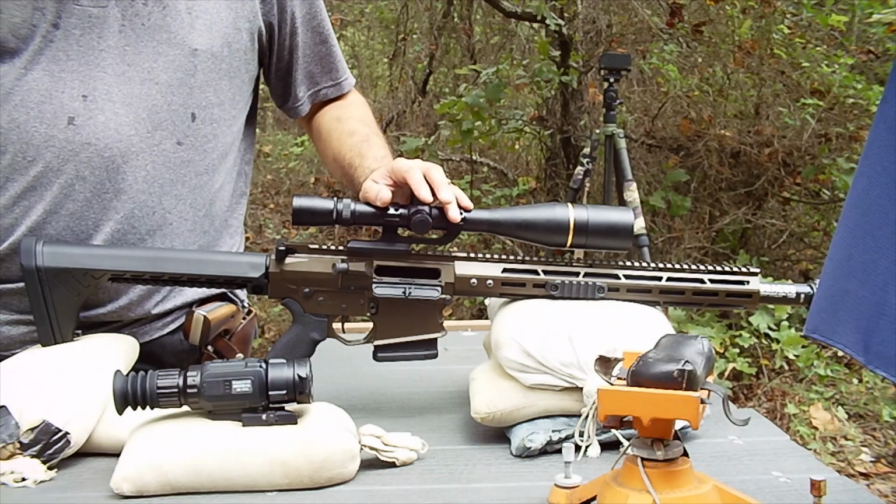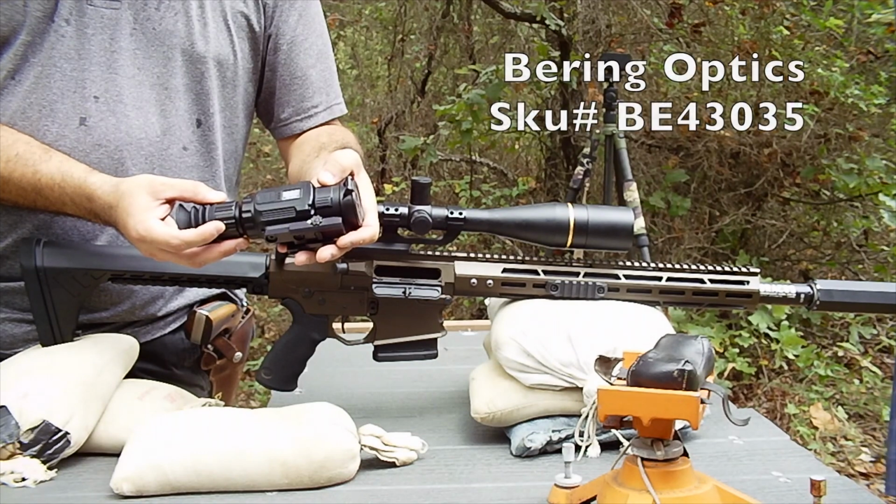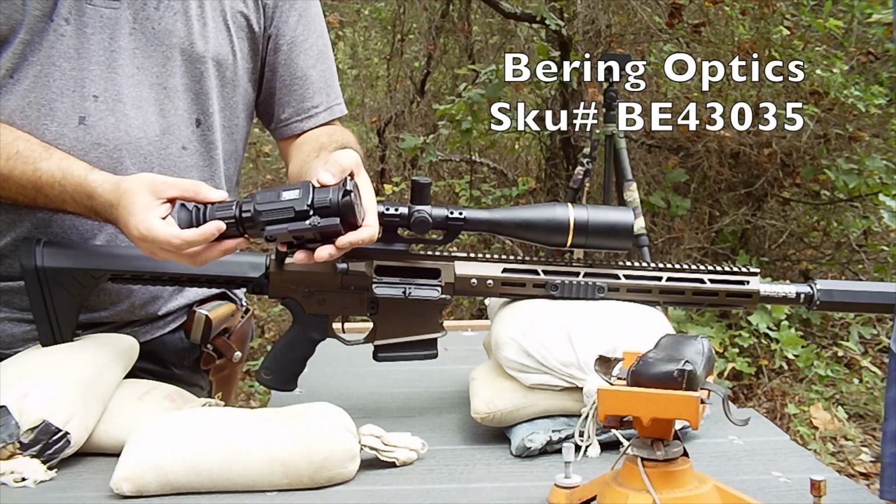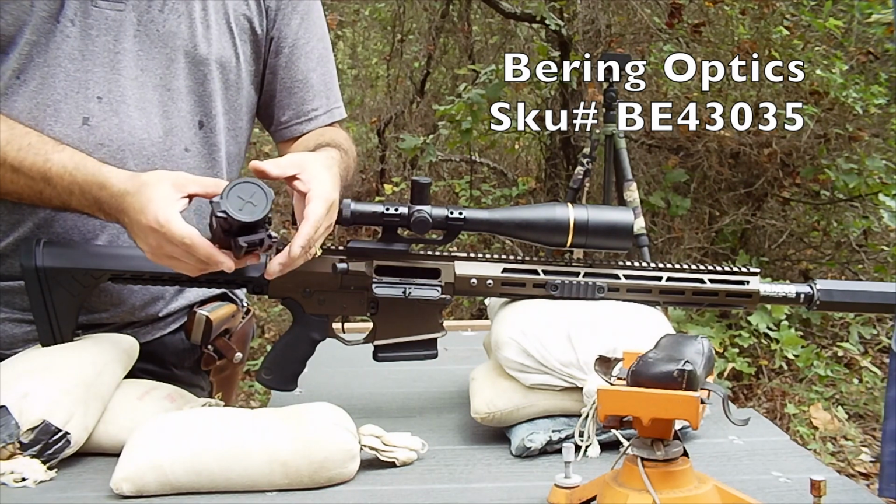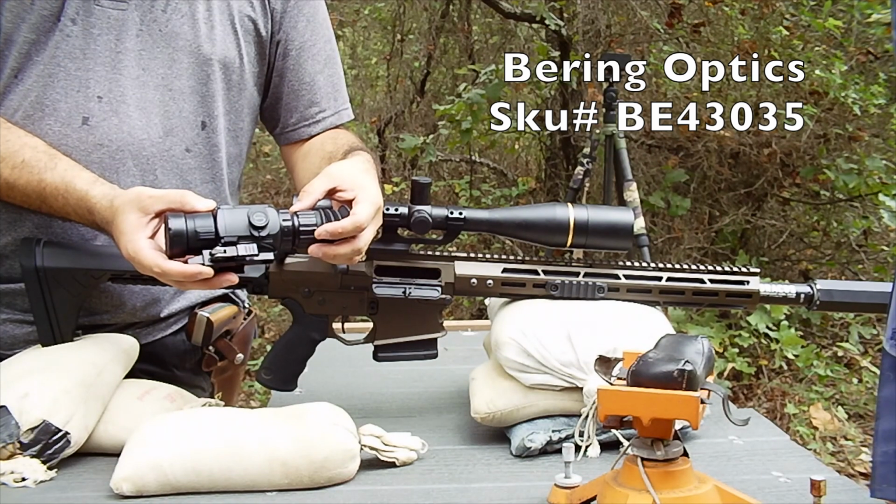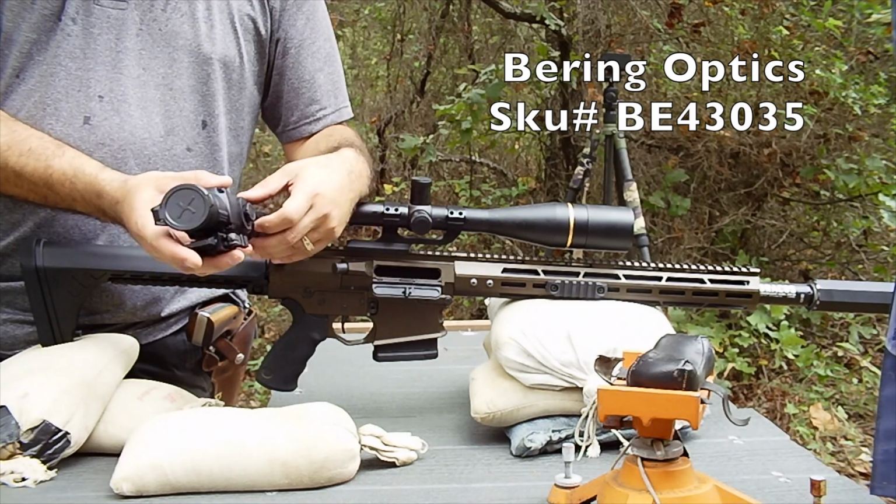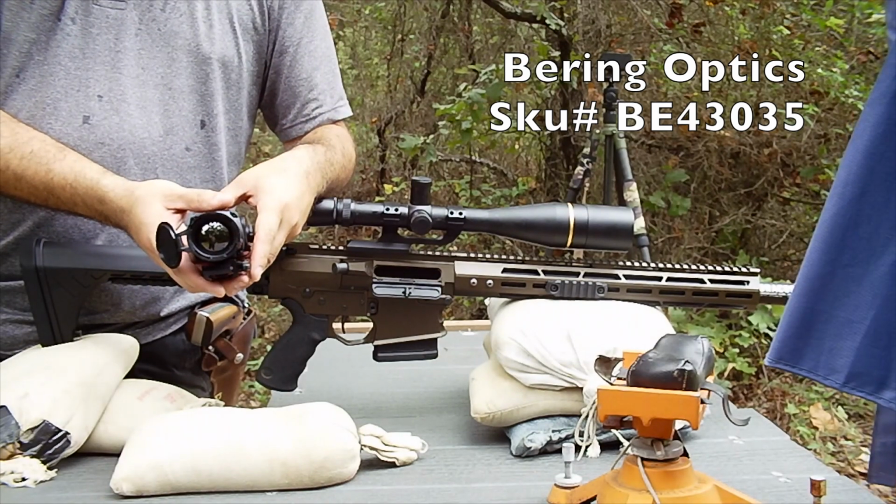And once we confirm that we have a couple tight groups down there at 100 with this, we'll take it off the gun, and what we're trying out is a brand new product from Bering Optics called the HOGSTER R. This is a thermal weapon sight. Native magnification is somewhere around 2 times.